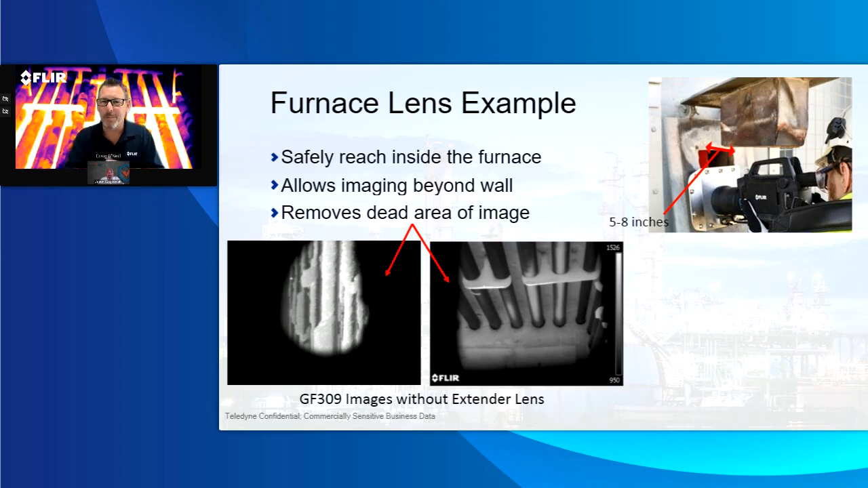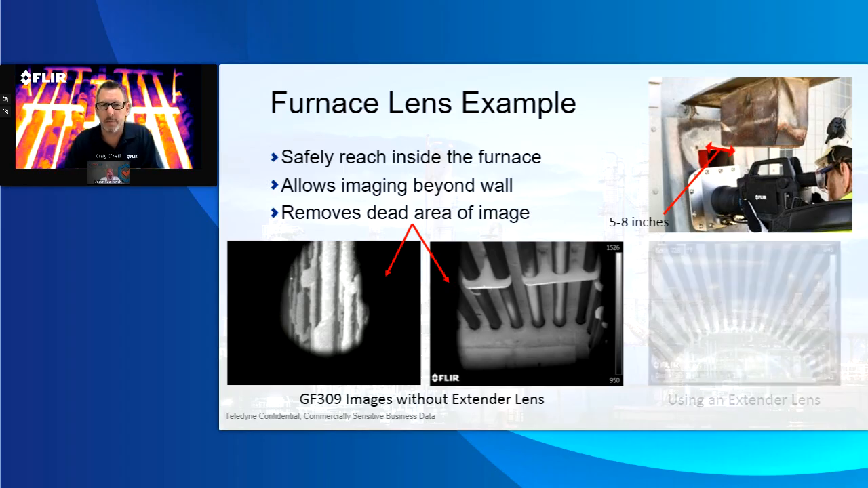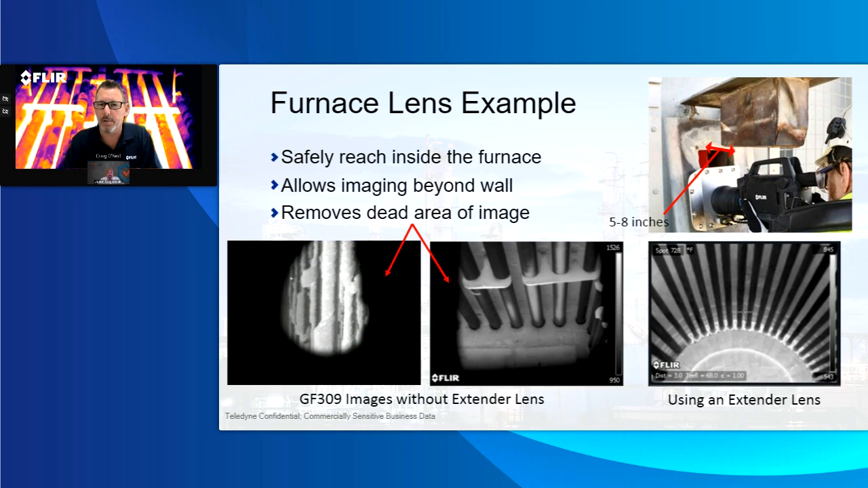Plug the camera right up with the heat shield, and again, as you said, you can slide that heat shield up and back. And I think that you maybe recognize this image, which is just a prime example of utilizing a lens extender. Maybe tell me a little bit about this.